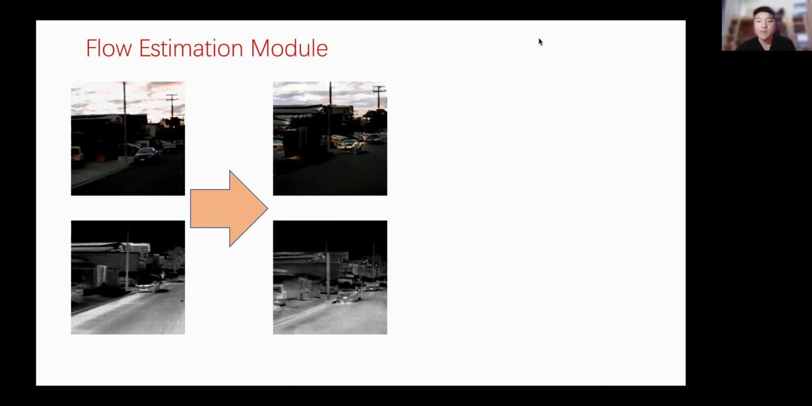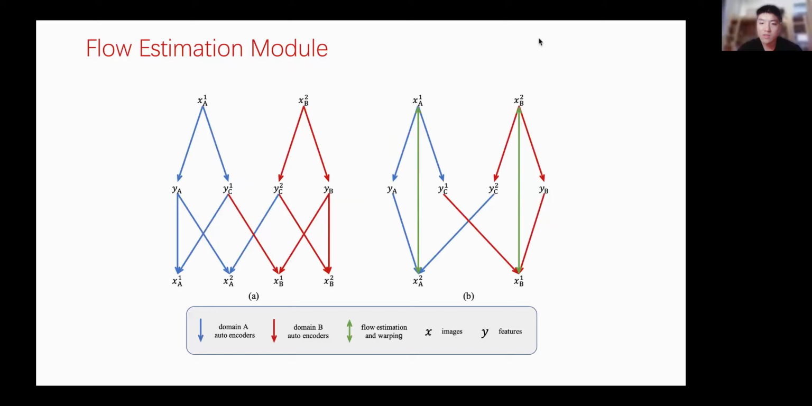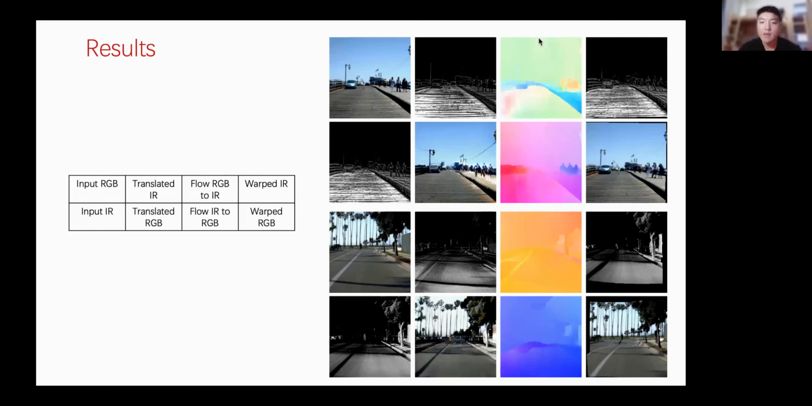We can estimate a flow in a single domain or single modality. In addition to our proposed encoder-decoder architecture, we have another way to view these images, which is that they can be warped towards each other using an estimated flow. So we use an unsupervised flow estimation module to estimate the flow. Here we show some results of our method.